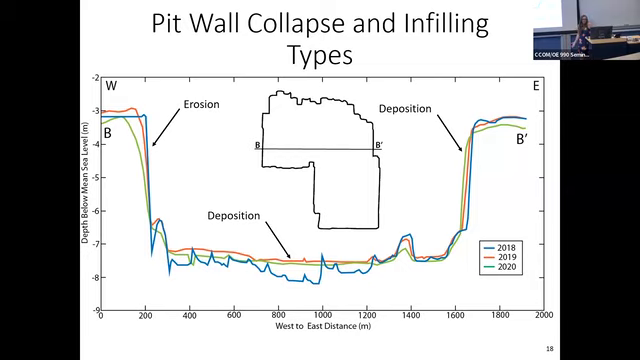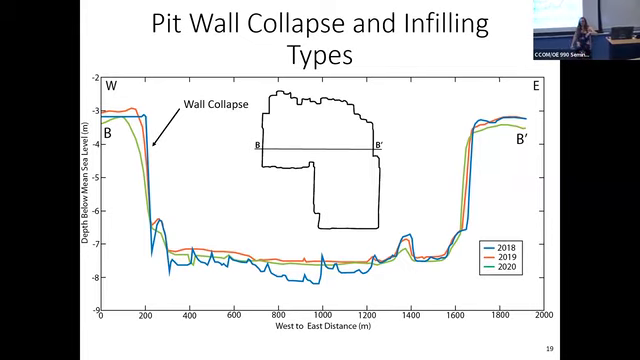But what types of infilling are we seeing with these? So we've got pit wall collapse, right? So we've got the edge of our dredge pit. It's no longer stable. The angle of repose has been a little too high and that has slumped into the bottom of the dredge pit. We've got some infilling at the bottom of the dredge pit from that.